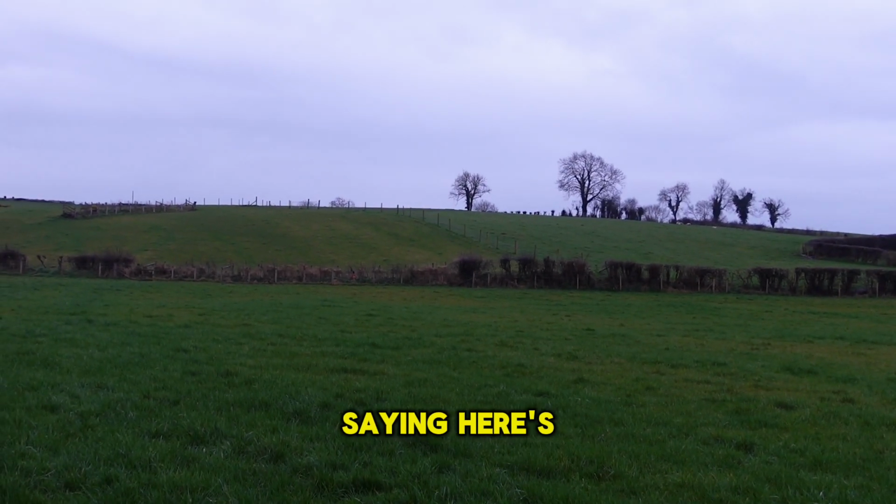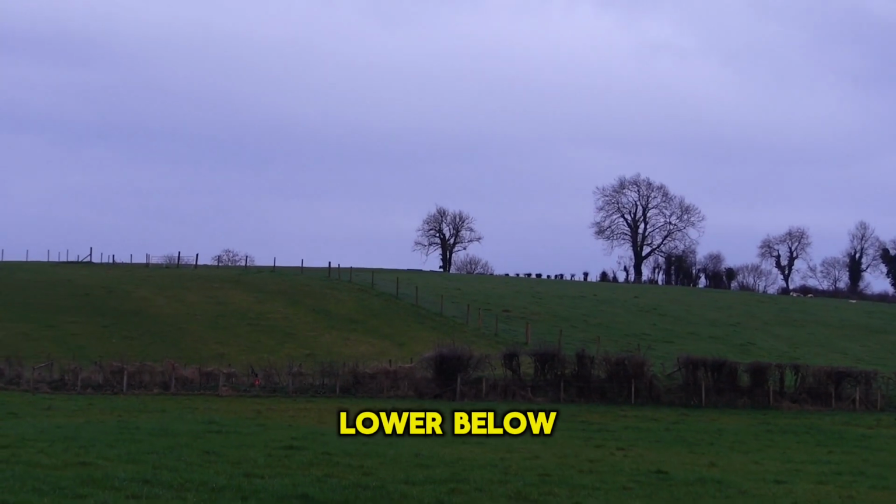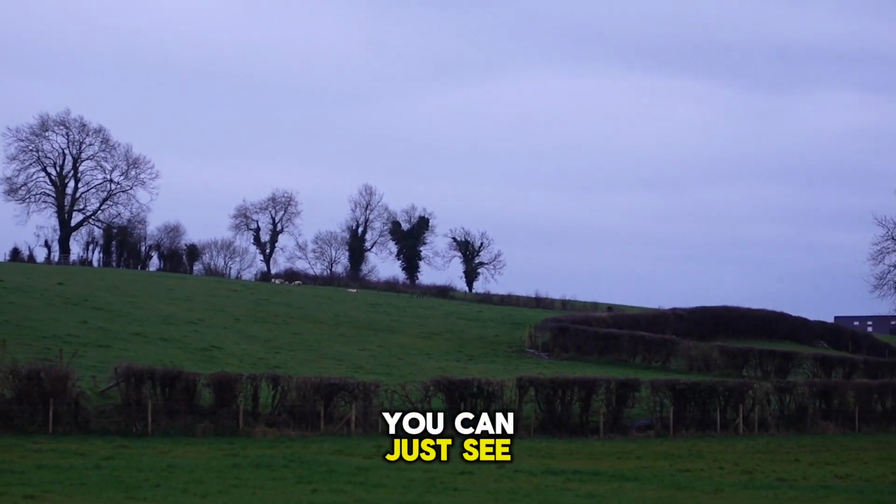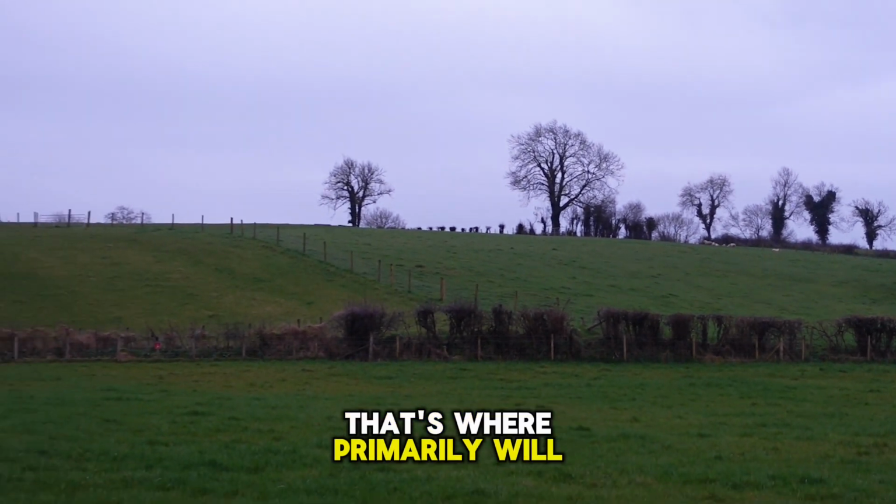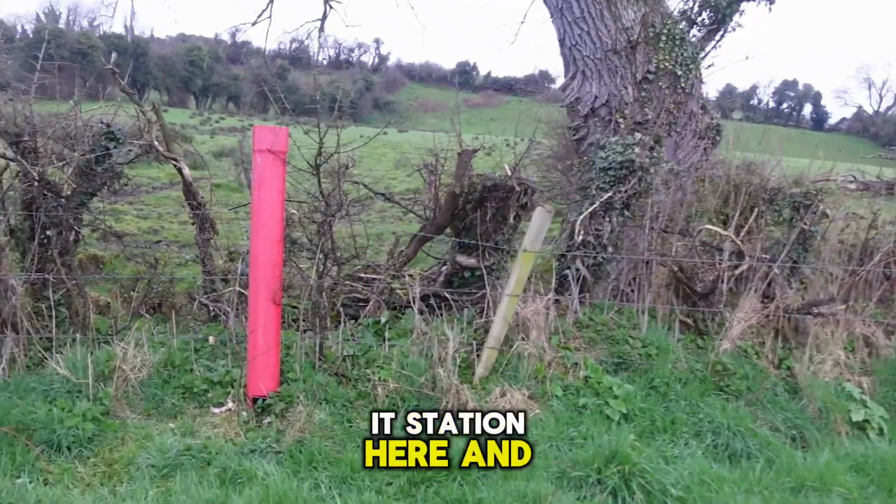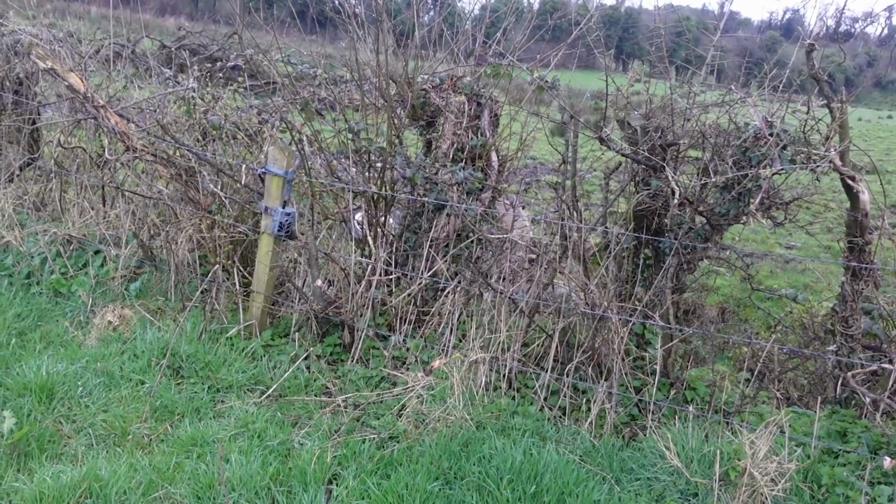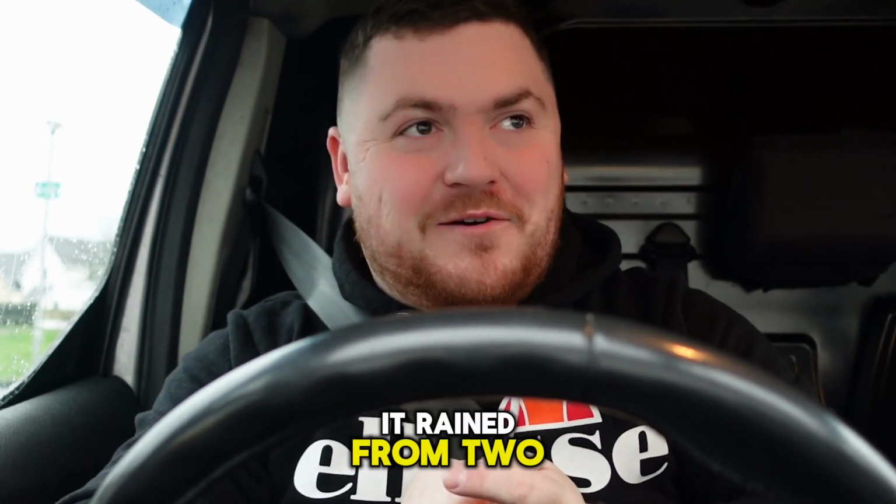So as I was saying, here's the ground that I'll be standing on. I'll be standing on the peak of that hill tonight, just down a bit below that tree, just to the left of that fence line there. You can just see the sheep are up there as well. So that's where I primarily will be standing tonight, shooting down with a safe backstop. Then you have the base station here, and then obviously the Secacam right there.